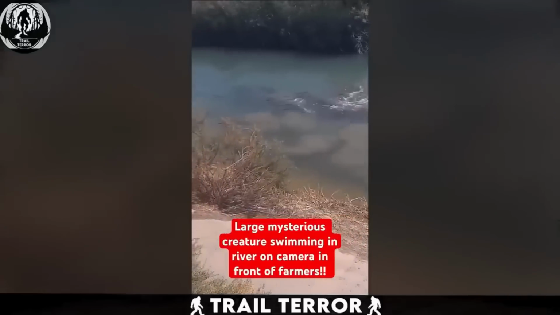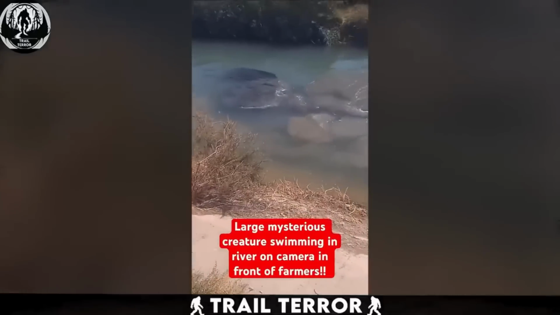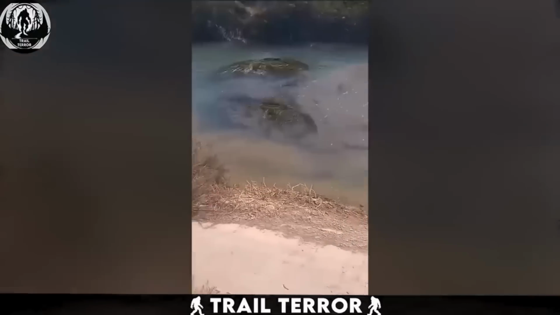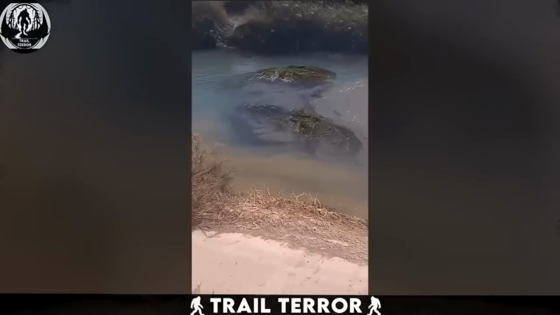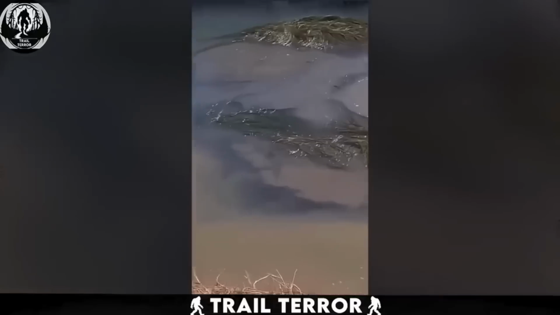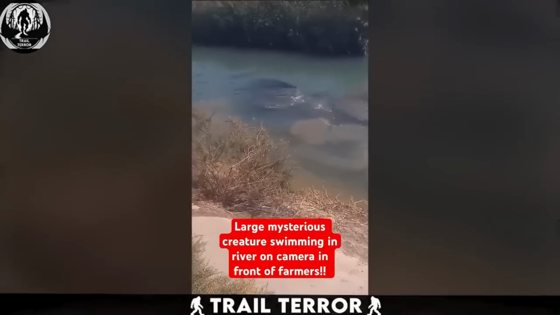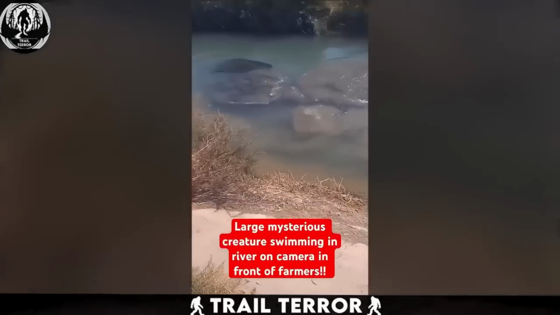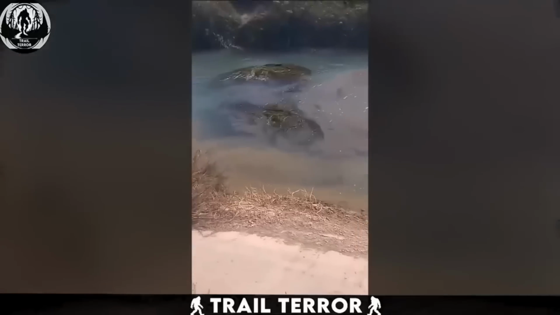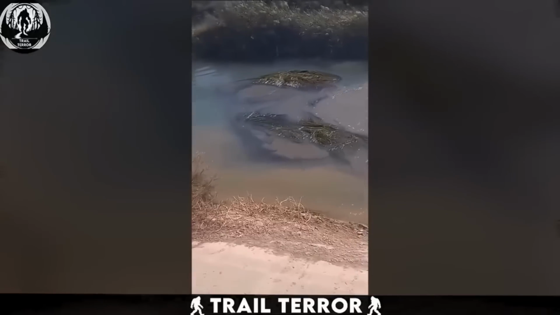As the creature swims across from one side to the other, it encounters some drift bushes in its path, causing a commotion as it passes through. The scene ends abruptly, leaving viewers on edge. Now, some skeptics might speculate that it's merely a blockage or driftwood, causing the disturbance. But here's the thing. This creature was swimming and making waves against the direction of the water flow. Whatever this mysterious creature may be, one thing's for sure. It's not something the farmers want to encounter again anytime soon.